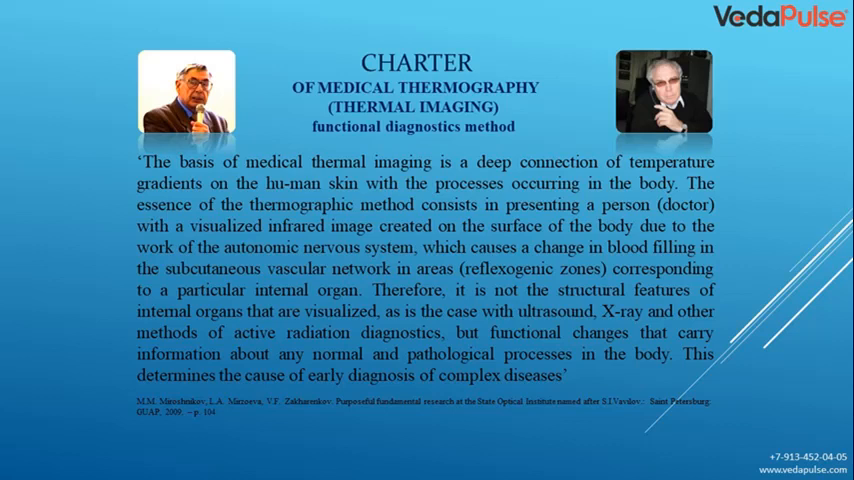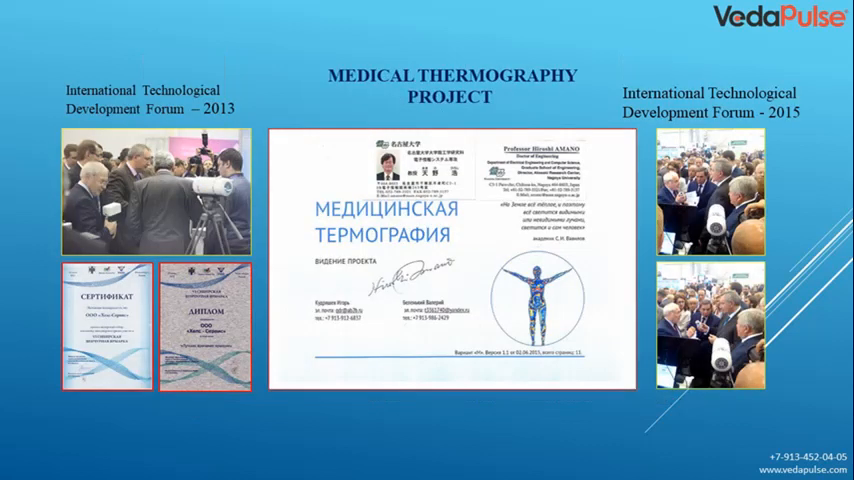I would like to underline that these studies are excellent because, first of all, they are distant, and they do not cause either the patient or the doctor any radiation load that could harm, such as X-rays or strong magnetic fields. Here I purposely showed a medical thermography project that was developed and demonstrated at various international technological development forums from 2010 to 2013. And as a result, we were awarded for creating medical thermography. This is PR in some way. Nevertheless, there is such a business project for the development of medical thermography.